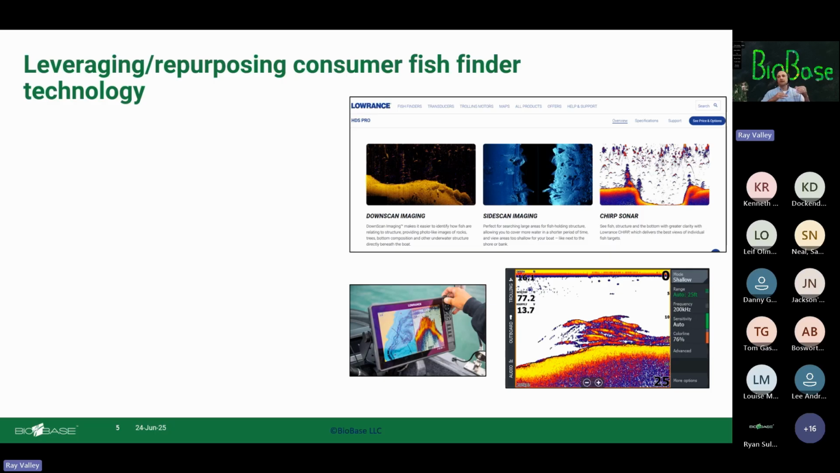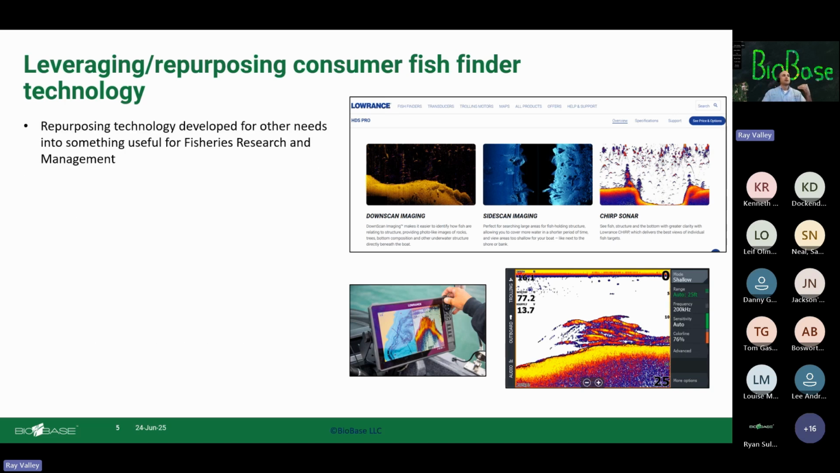And then what we're doing that's unique with BioBase is, BioBase's MO up to this point has been leveraging and repurposing consumer fish finder technology developed for the fishing industry into something useful for fisheries research and management.